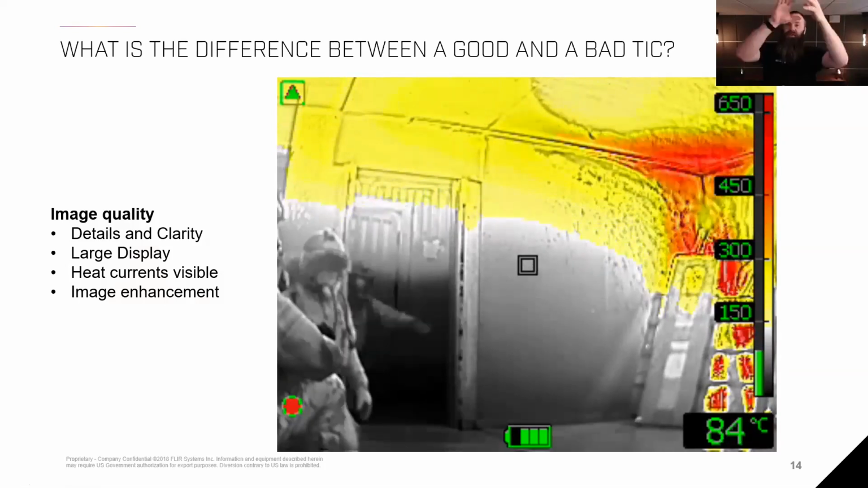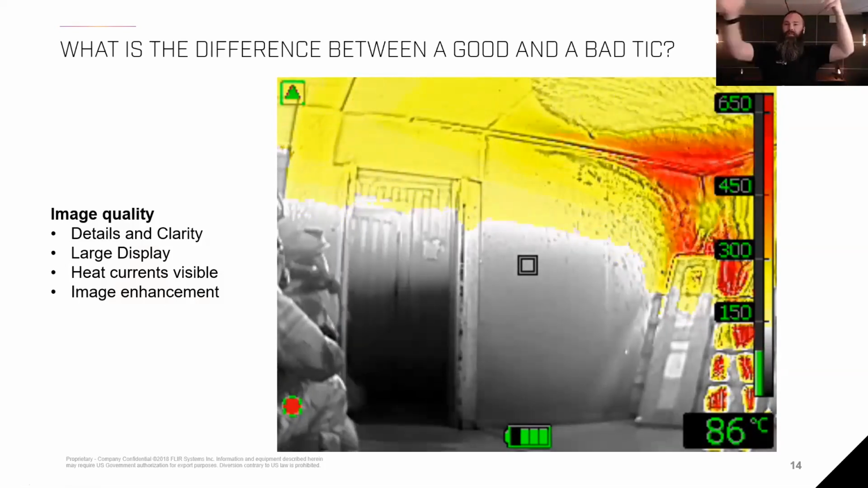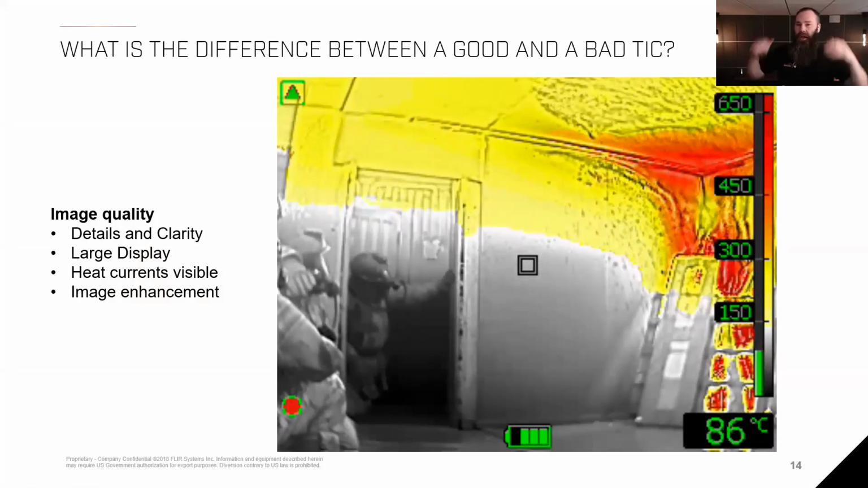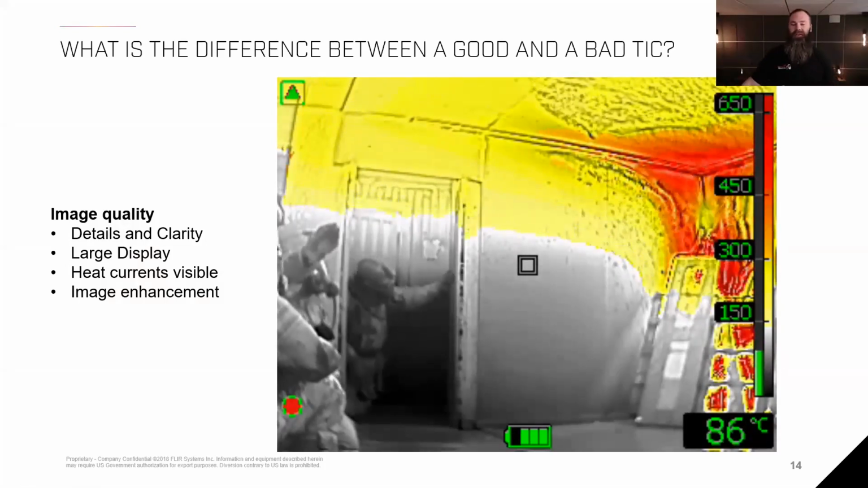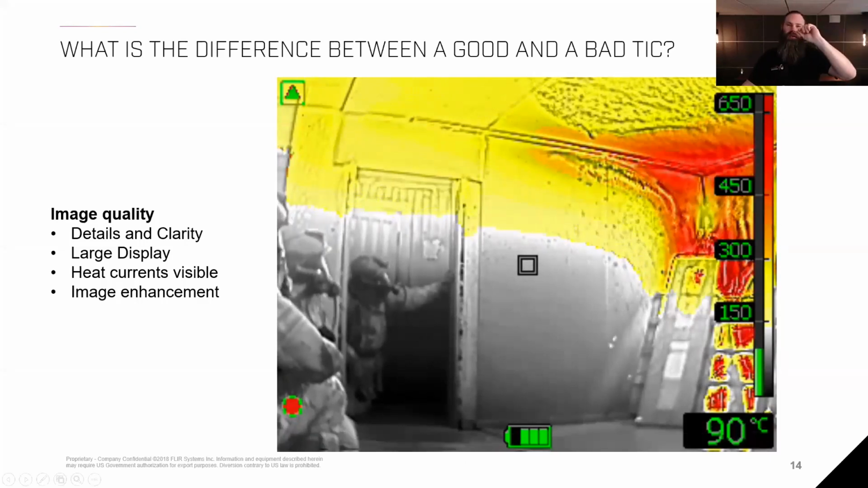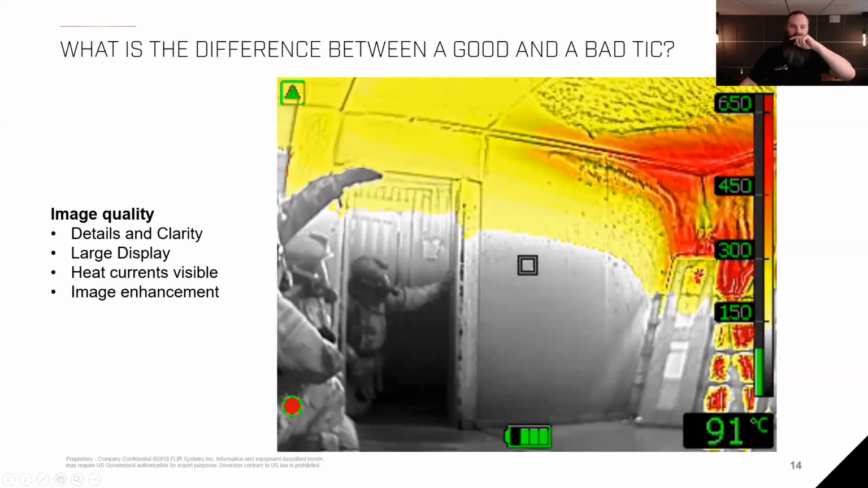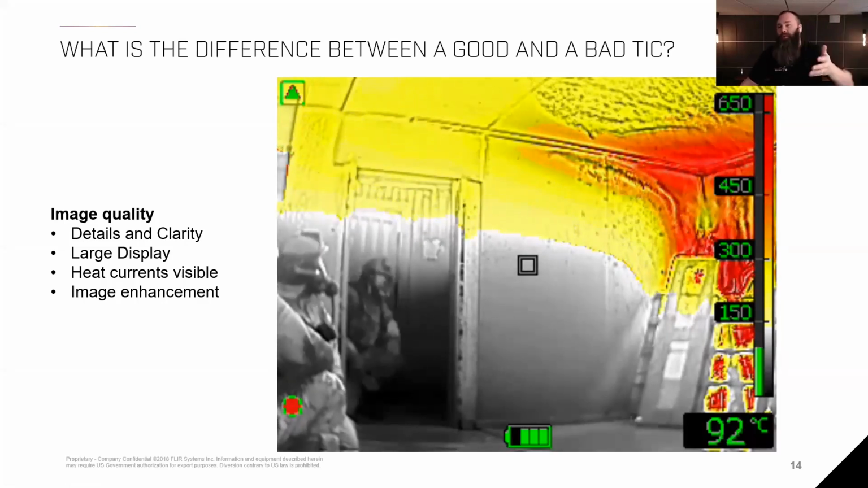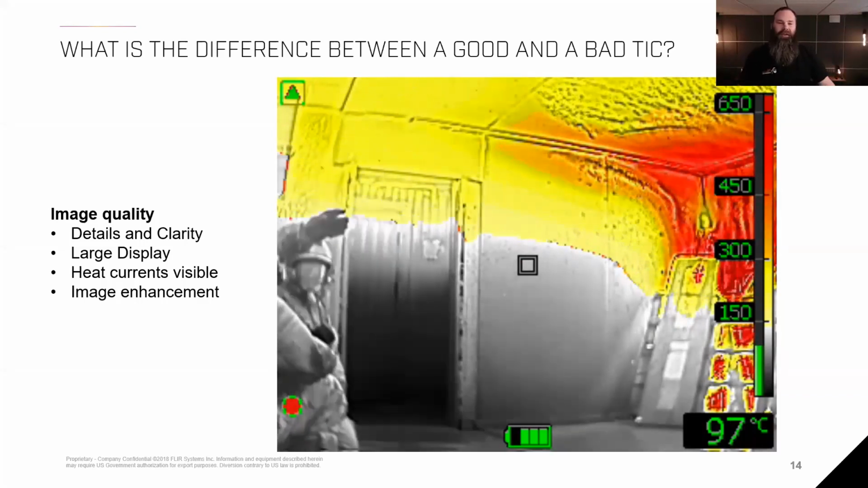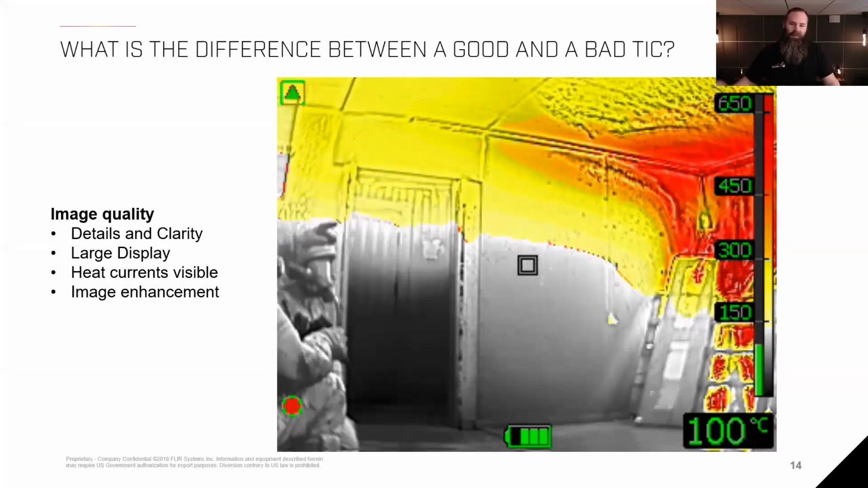No, but it gives me reference points in the space where I am. It makes it easier to see how the space looks. And when I start placing water, of course, these small subtle differences that you can pick up with a good camera let me see where my water is, where I put my water, and when I need to put my water, if it's getting hotter or colder and so on. So image quality is, of course, essential.